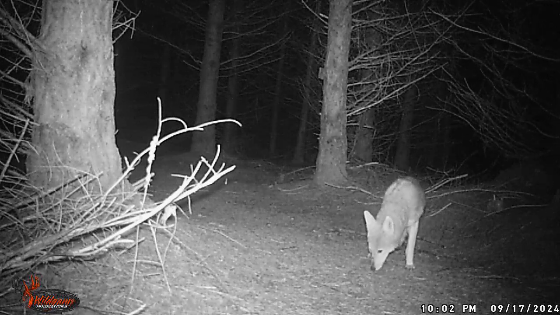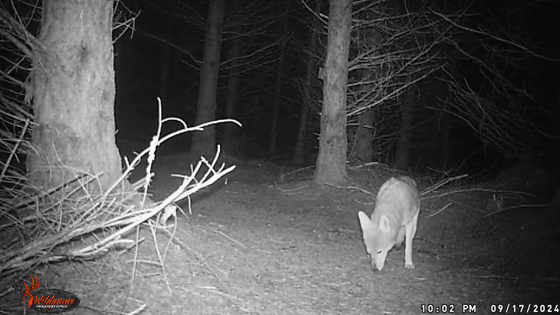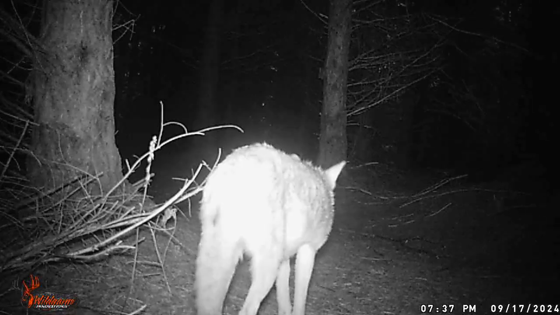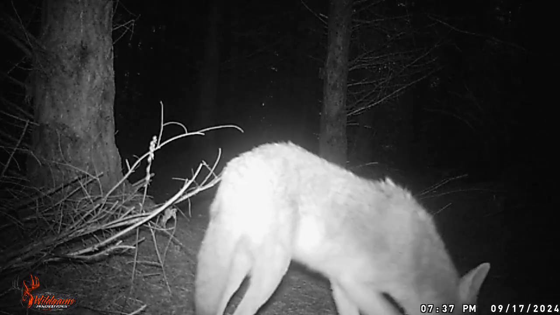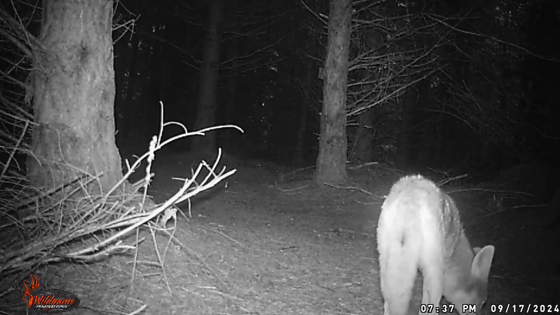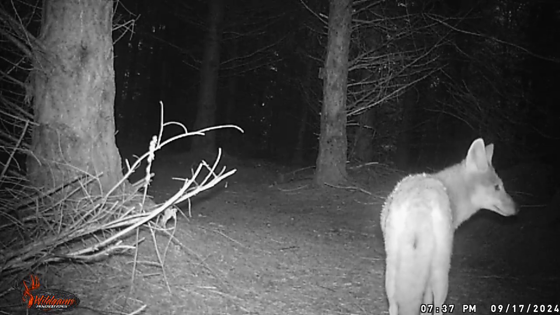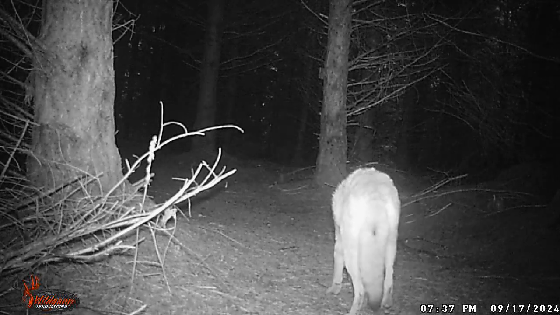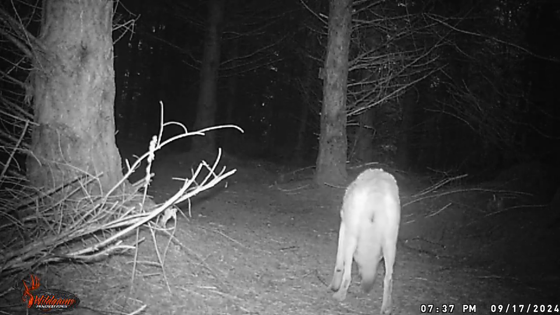All right, we got another angle of a coyote here, still over in Coyote Canyon. Yeah, and as I'm posting this video, it's been a couple of weeks. I haven't even heard coyotes around here either. It's been really, really quiet. So, interesting that it's so quiet around here.